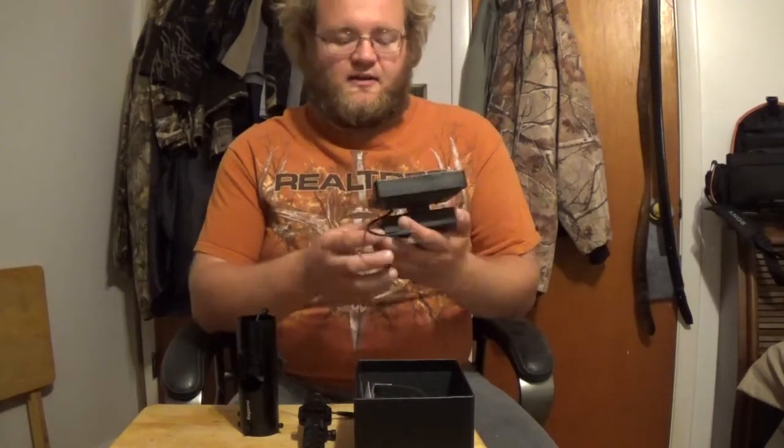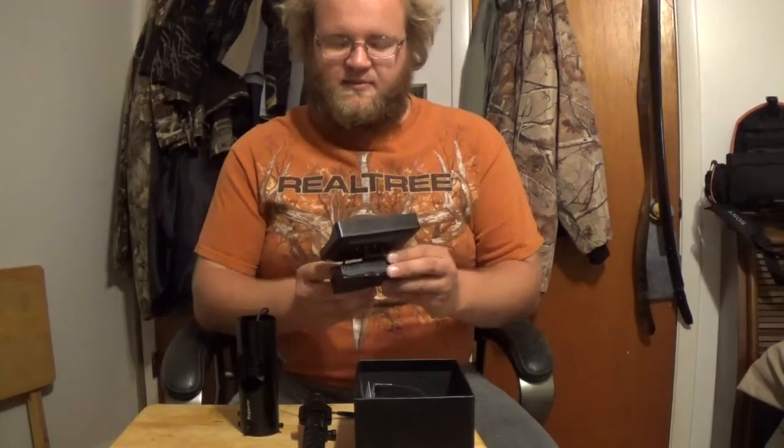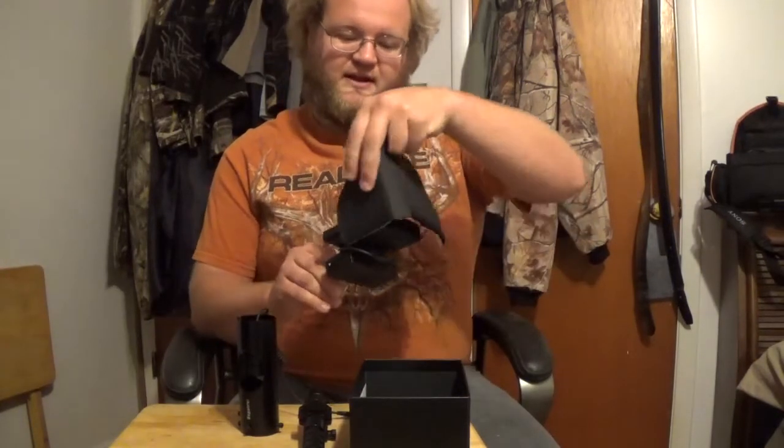I guess my biggest complaint about it for nighttime use is that the screen, you can't dim it down enough to where it's not lighting your face up, which is not a huge deal, but it can be a problem. Animals might be able to see your face lit up. I'm not sure if this little covering here would help much with that. I don't really think it would. That's why I didn't put it on.